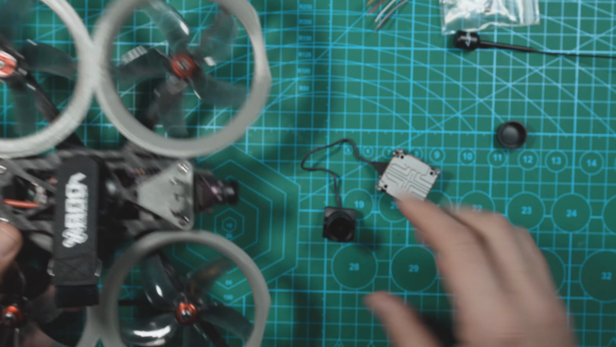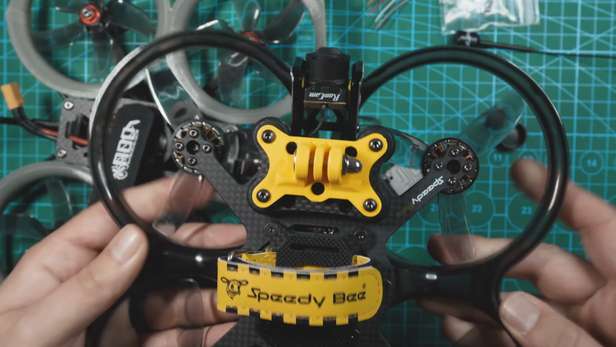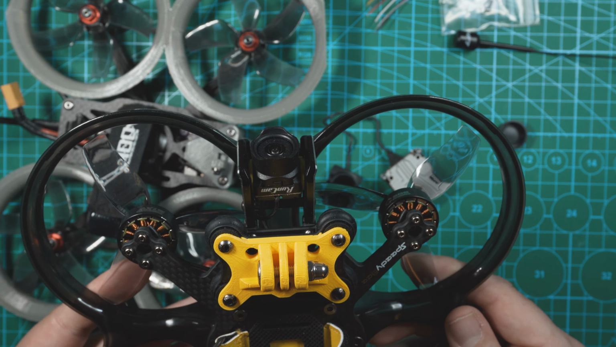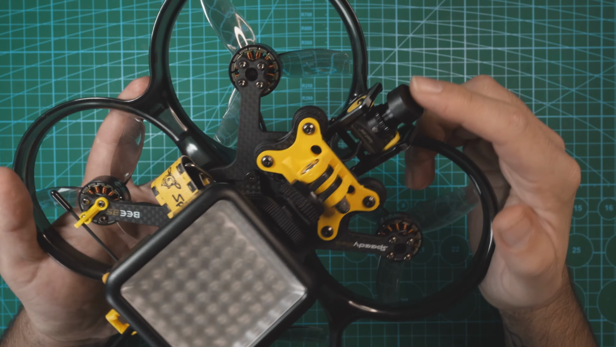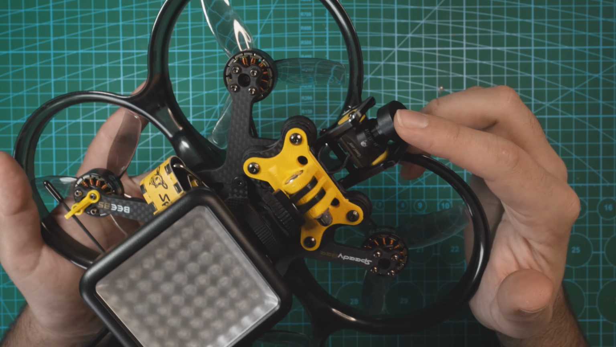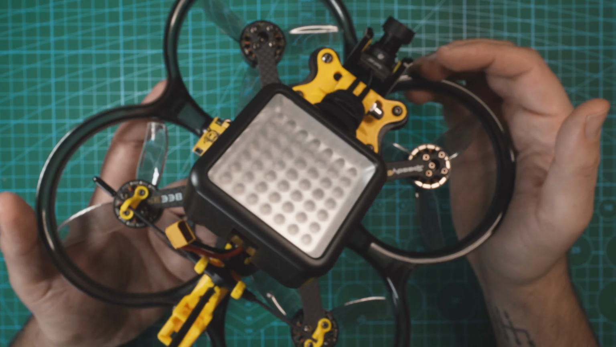So I have this one on here, and then I'm gonna go install this on my Speedy Bee B35. Currently I have a Wasp on here, but I'm gonna just take that off and throw this camera on and we'll try it out. All right, so I've got the Runcam Night Eagle all installed on this Cinewhoop, and I was about to go outside and test this last night, but then I realized that you're actually able to use this camera with an infrared light so you can see better at night.